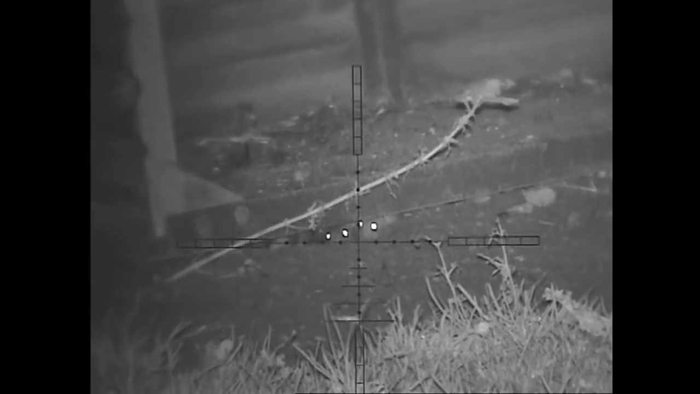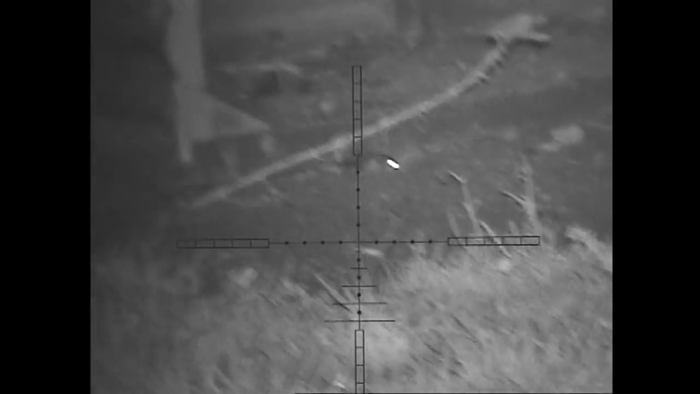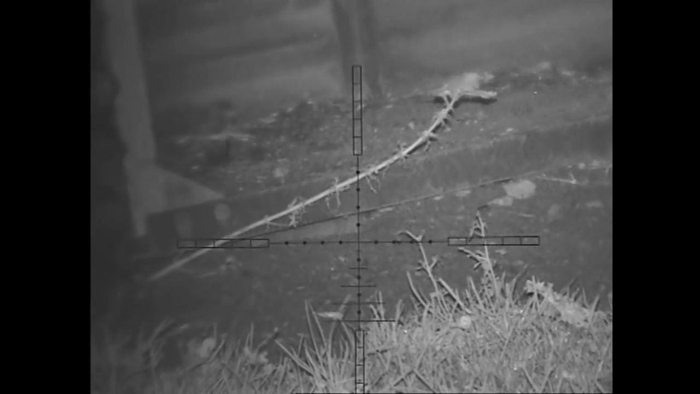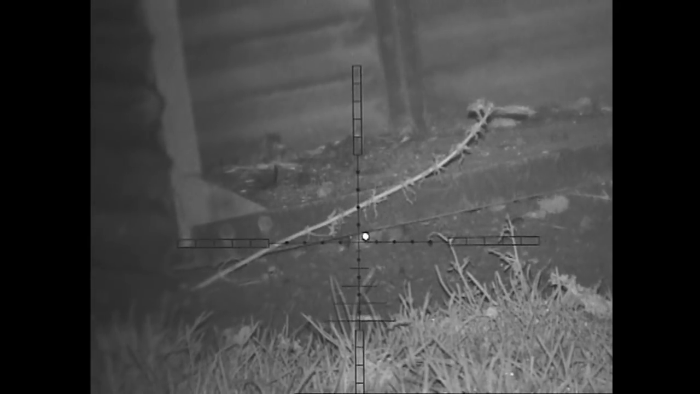Same again, more coming. Look, it's like a choo-choo train of rats. Take a nice shot. This time it doesn't really go far, and drops it. I think it doesn't jump forward too much because there's other rats in there. You can see it shaking now, and then it pulls itself a few flicks of the tail and dies quite humanely.